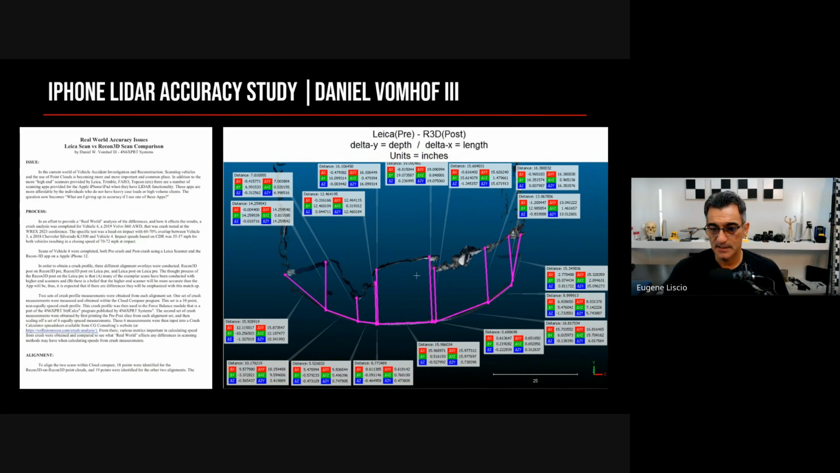Another point is that a paper was published recently. You can get it on Daniel Baumhoff's site, having to do with real-world accuracy. It compared the same data, the Leica scan data and Recon 3D, for crush analysis, looking to see what it actually means. Does Recon 3D, if you use it for crush analysis, make a difference? The bottom line is it doesn't. The numbers are so close that it has no effect on the calculation, really. This paper is freely available. If you type into Google real world accuracy issues Leica scan, or go to Daniel's website, I think you can find it. It's just a PDF you can download if you're interested.